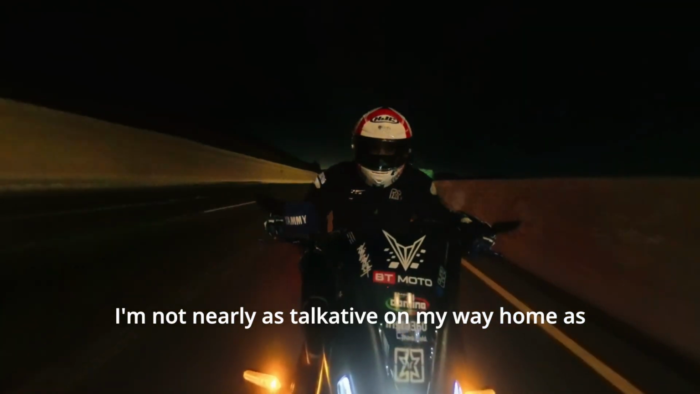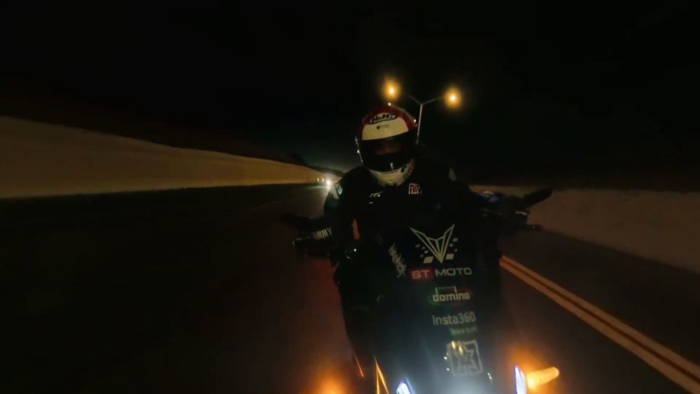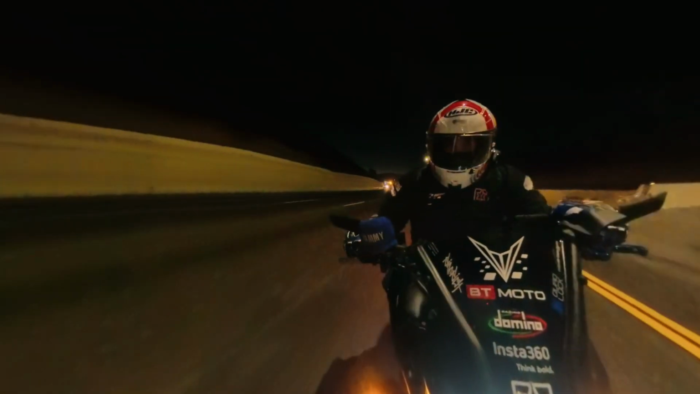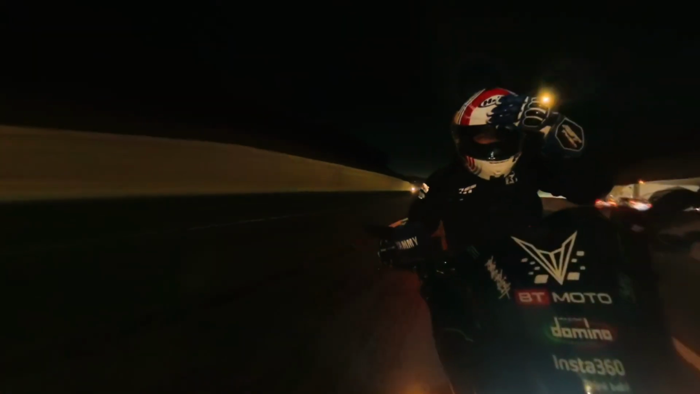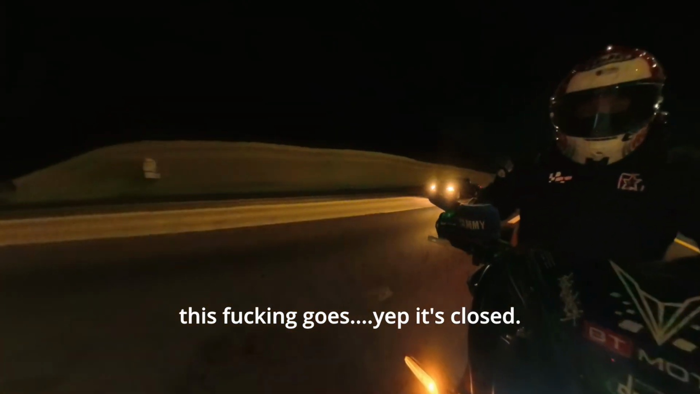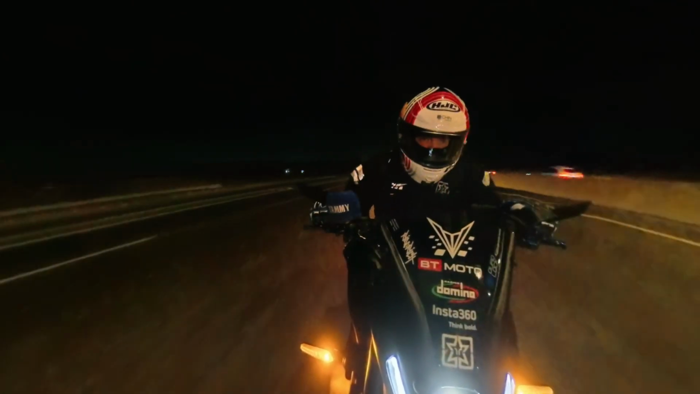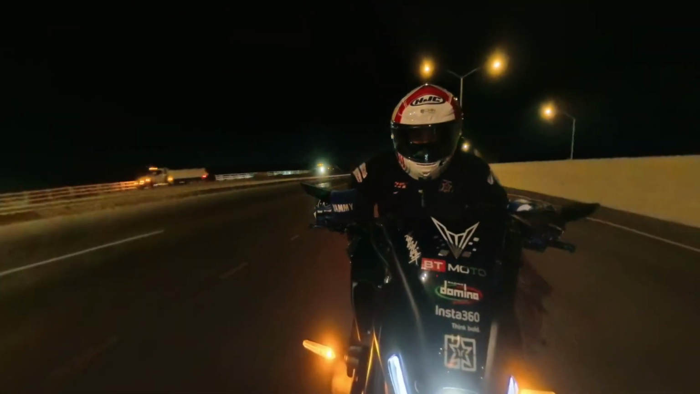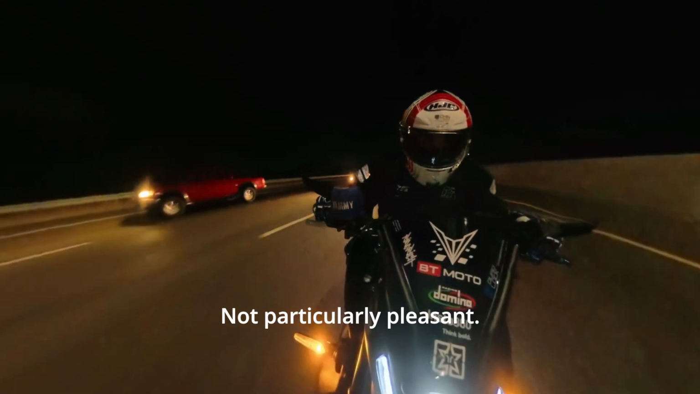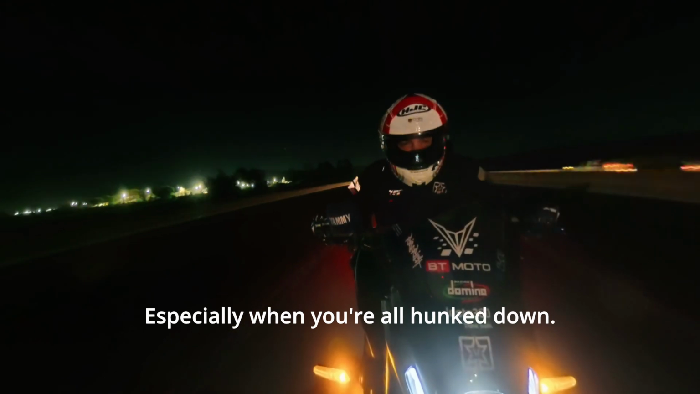Not nearly as talkative on my way home as I am on the way to work. Something about working a 12-hour shift just kind of takes it out of you. Can't ever remember which way this thing goes. That's it, it's closed. Get over to this other lane. That other one, the fast lane over there, is pretty bumpy. Got some big bumps in it. Not particularly pleasant, especially when you're all hunched down.